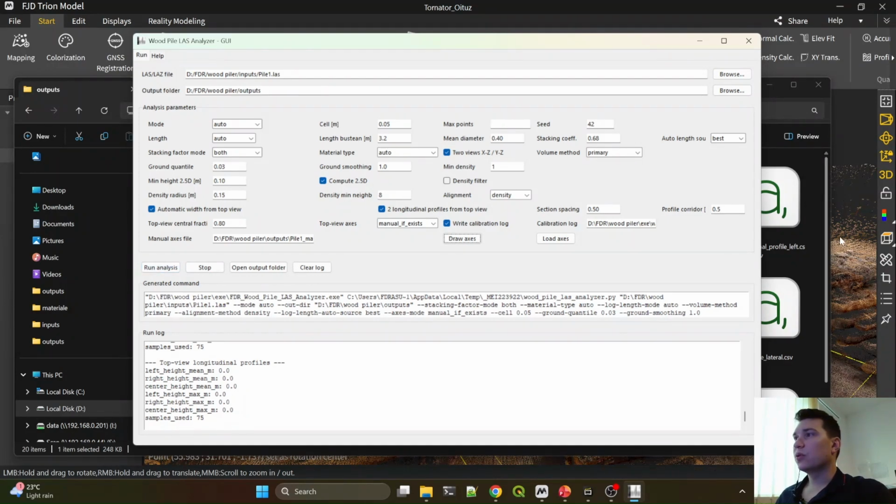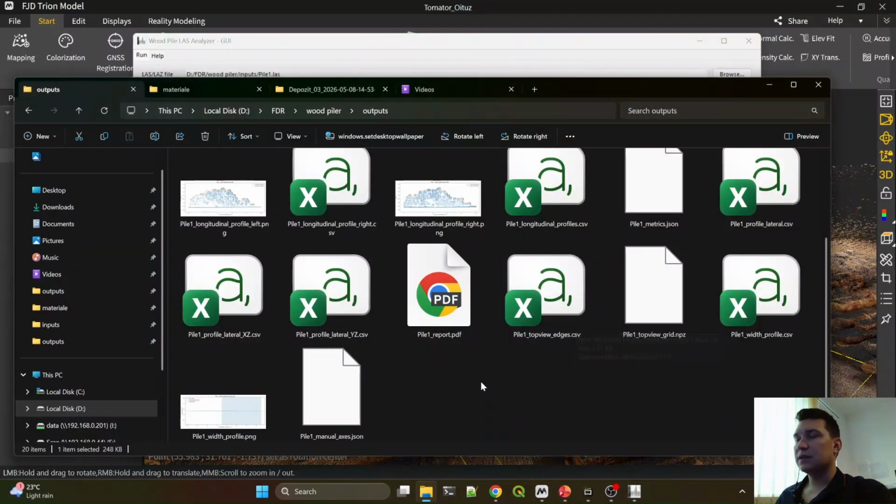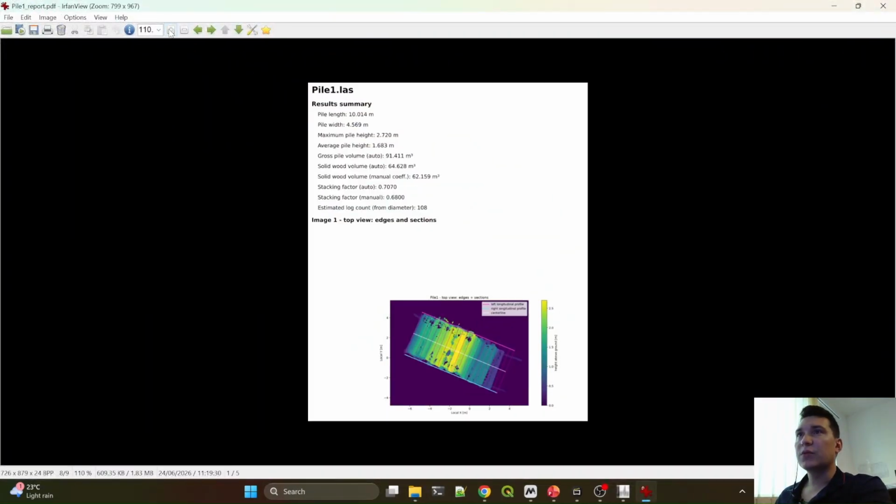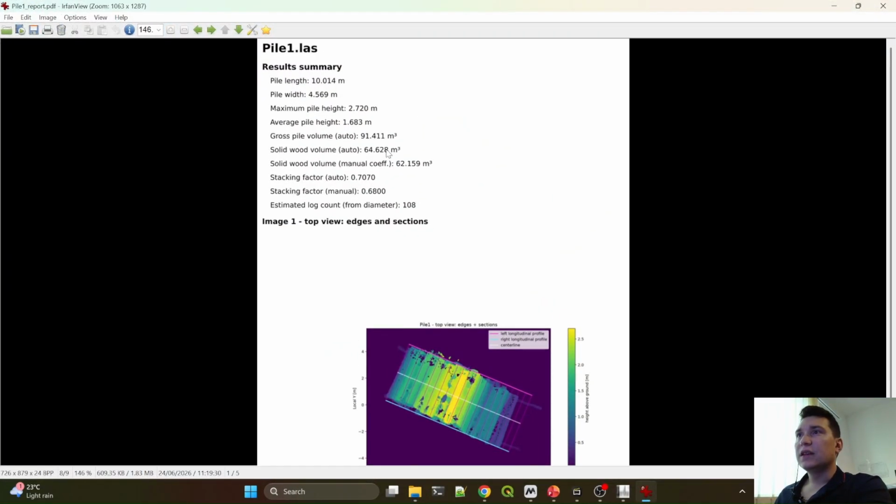So before we run the analysis again, we can see the report here, which has the results. I'm curious to see if the stacking factor is changing, because this is automatically calculated and doesn't depend on the axis here. Only the gross pile volume depends on it. So now we have 91 with a stacking factor of 77.